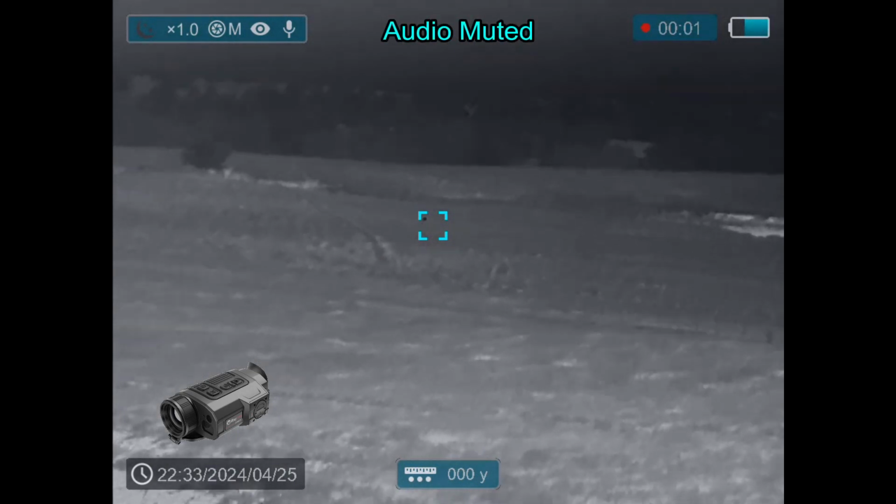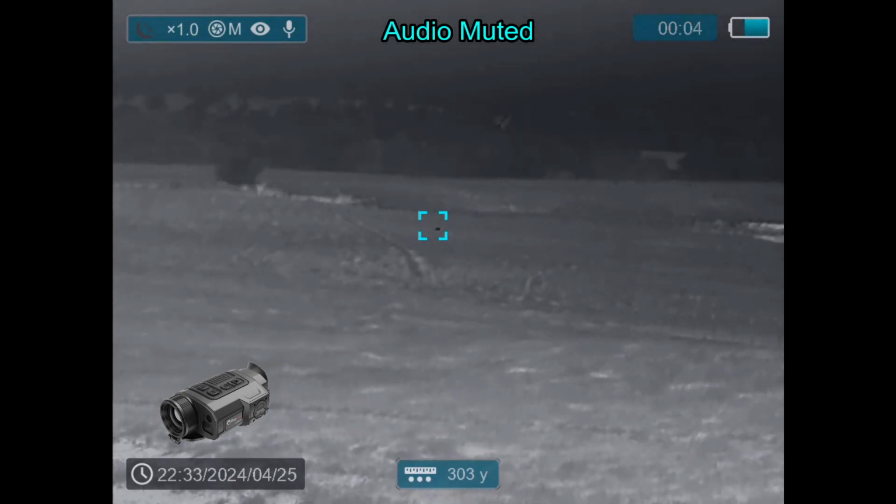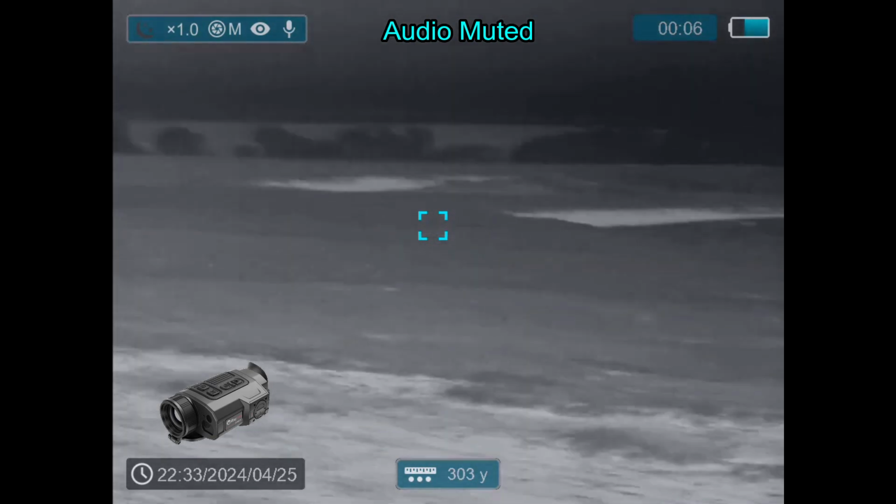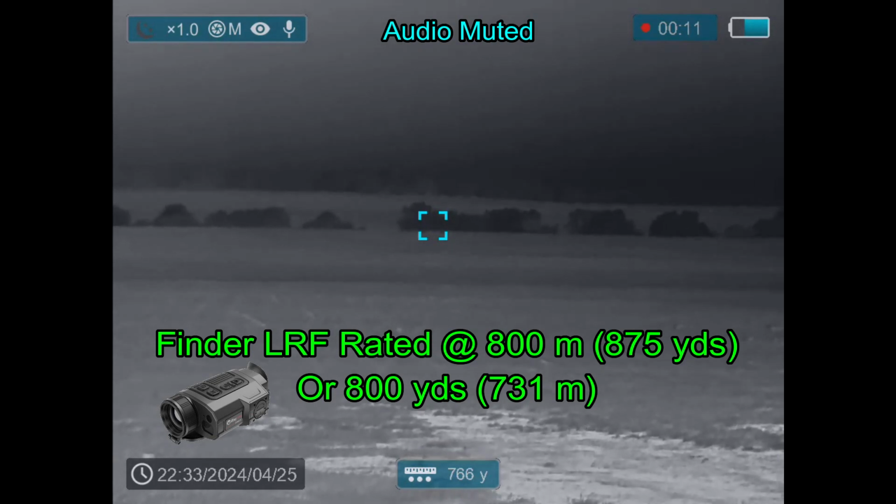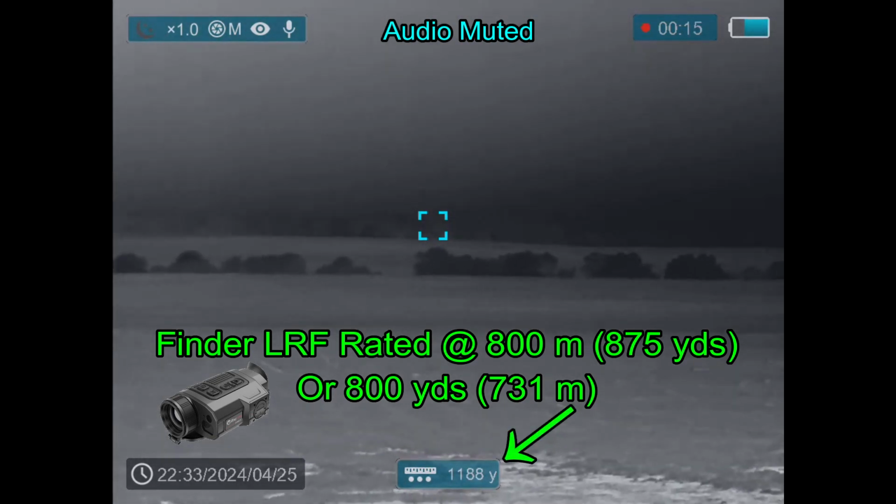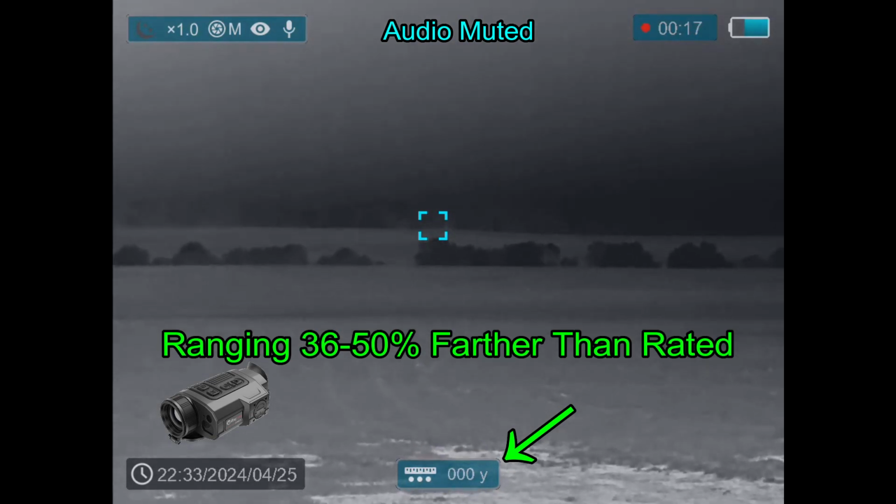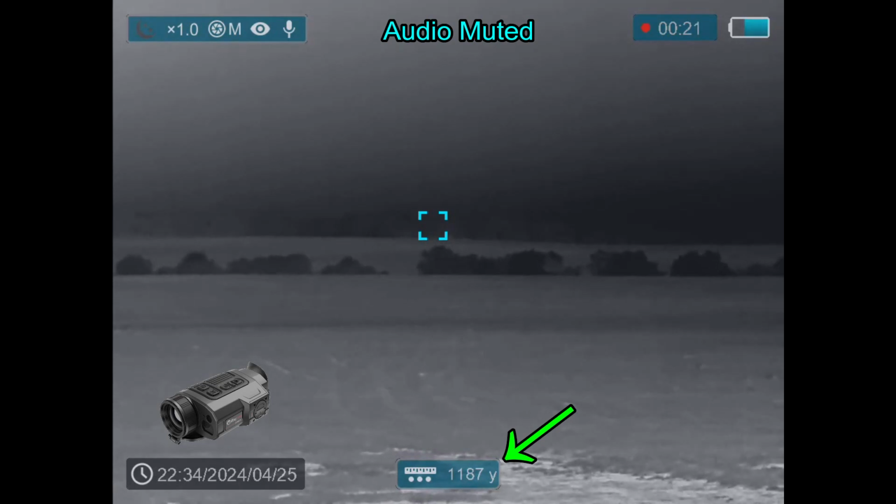I continued to hunt for a little while longer but did not find any more hogs or coyotes, so I decided to experiment with the laser rangefinder on the InfiRay finder. And the literature says that it will range out to 800 meters in some places and out to 800 yards in others. Either way, I'm reading trees here at nearly 1,200 yards, some 36 to 50% further than for what it's rated.